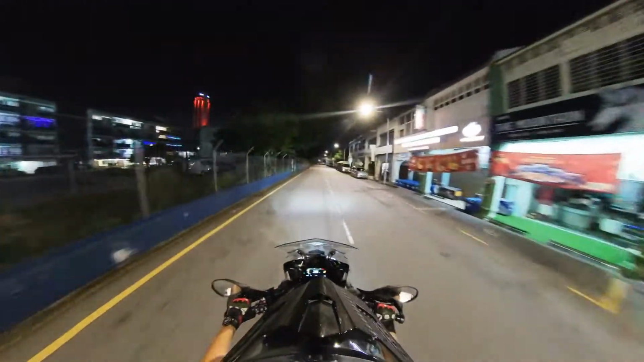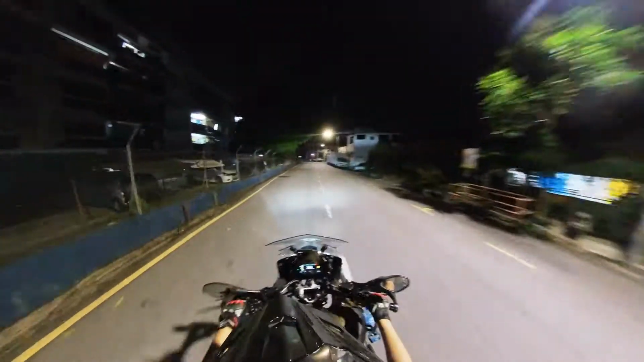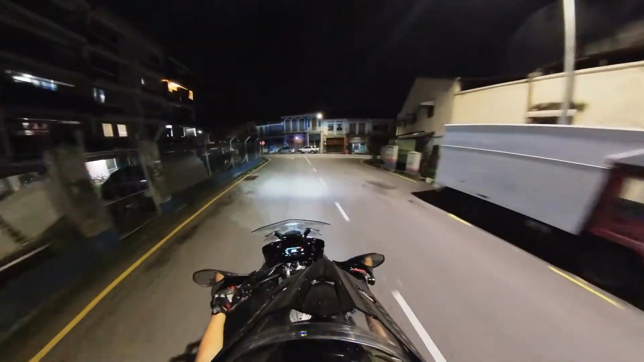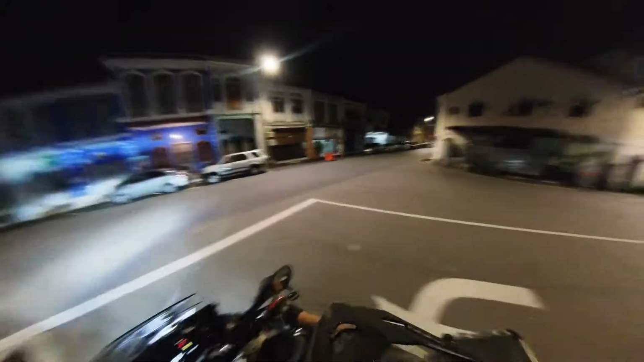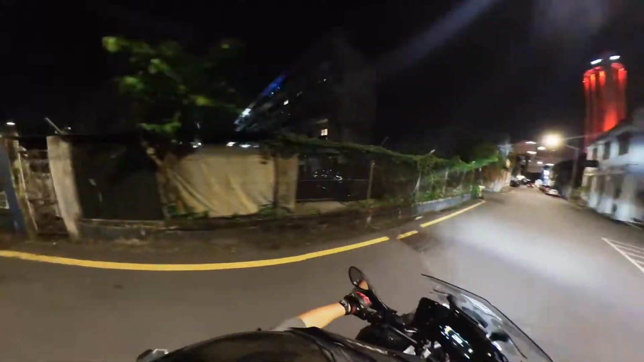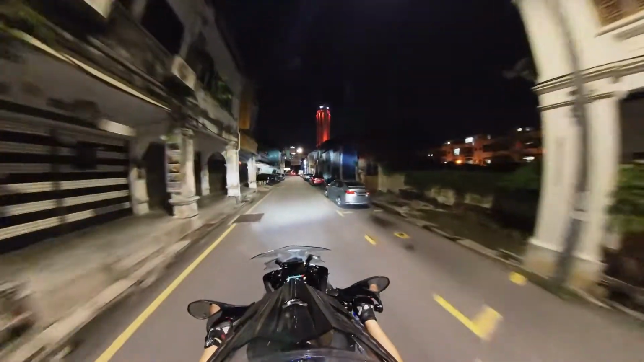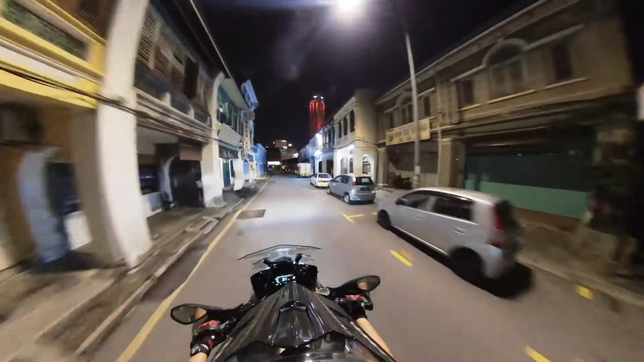We're running parallel to the road next to Komtar and Prangin Mall, and I don't know exactly where Love Lane is, but I figured I can figure it out. I may have to stop and check my phone for directions here in a minute.